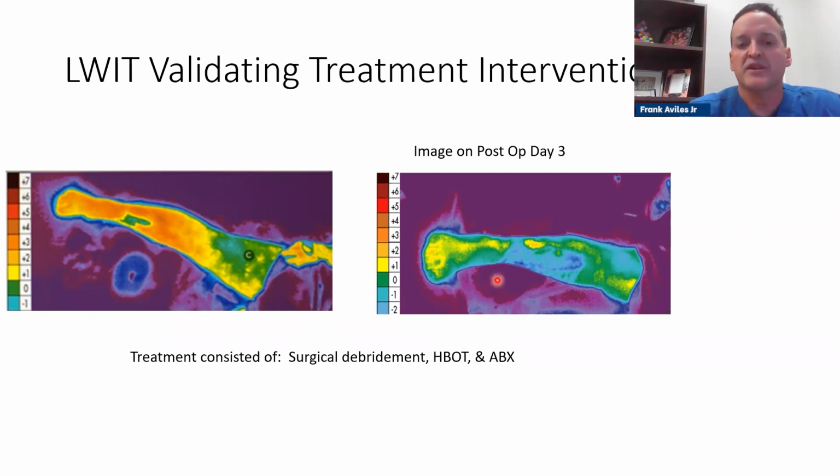But what I want to show you is that even though this technology can help with prevention, it's also able to help with validation of intervention and treatment. So post-op day 3, you can see that we were able to get rid of all that inflammatory tissue. Now the wound's healing, the wound's progressing, and we're able to select our treatments a little better. We healed this patient within 40 days because we were able to use technology to guide us faster instead of waiting for the 4-week marker.